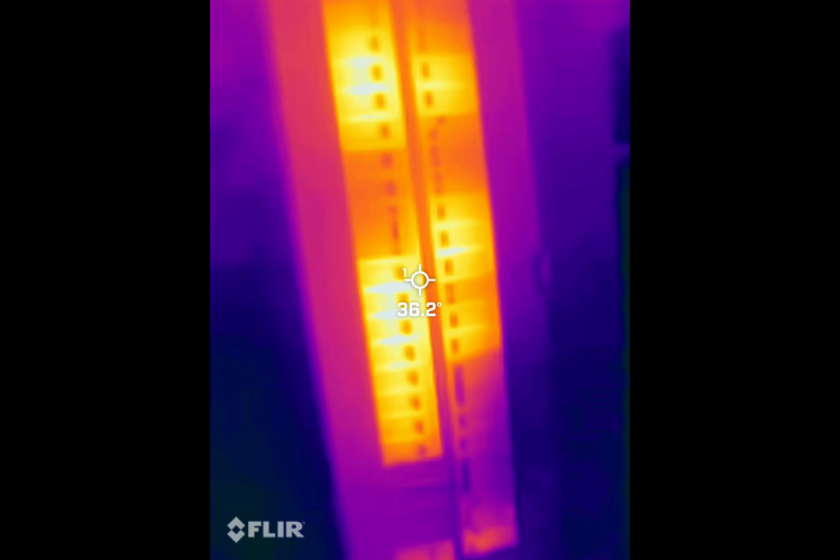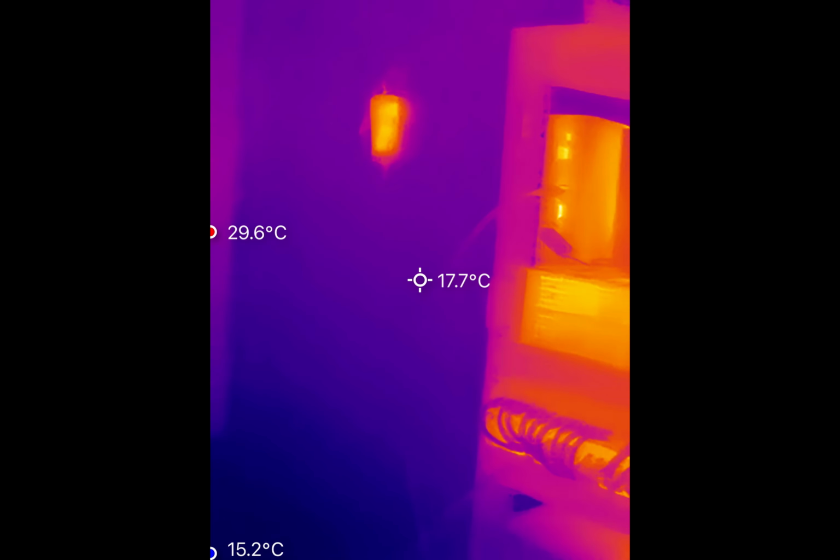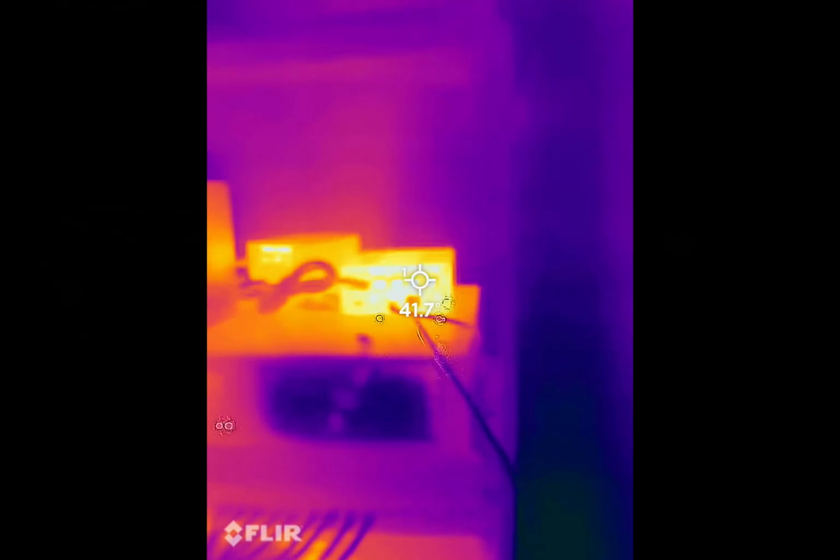For comparison, here's what the same shot looks like on regular video. That's the breaker panel and my home lab rack. P3 shows it clearly in thermal, no lighting required, and Flir, it's just a colorful cloud of guesswork that could be servers or maybe a lava lamp.